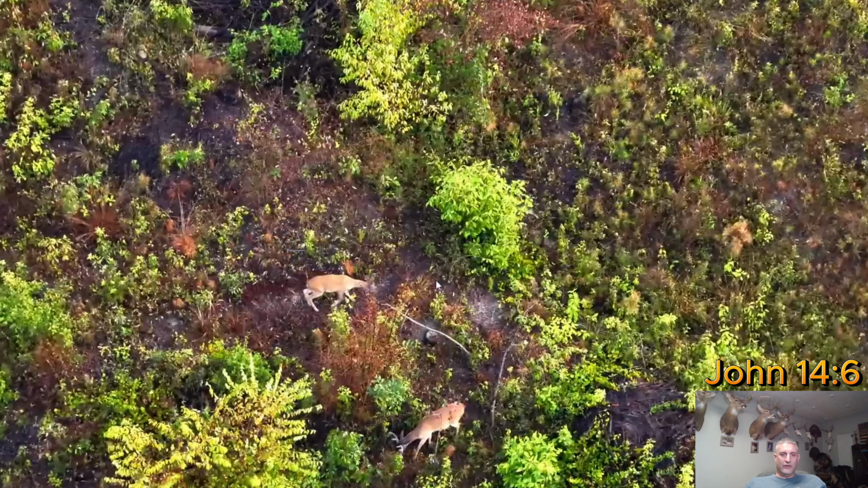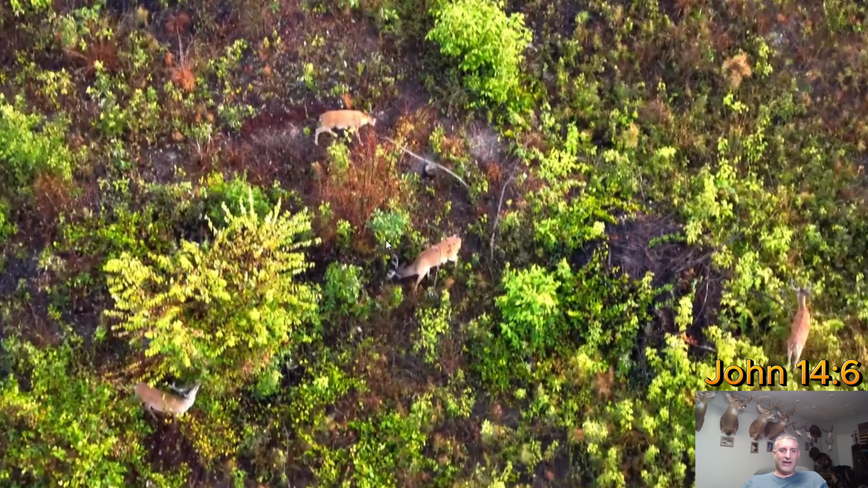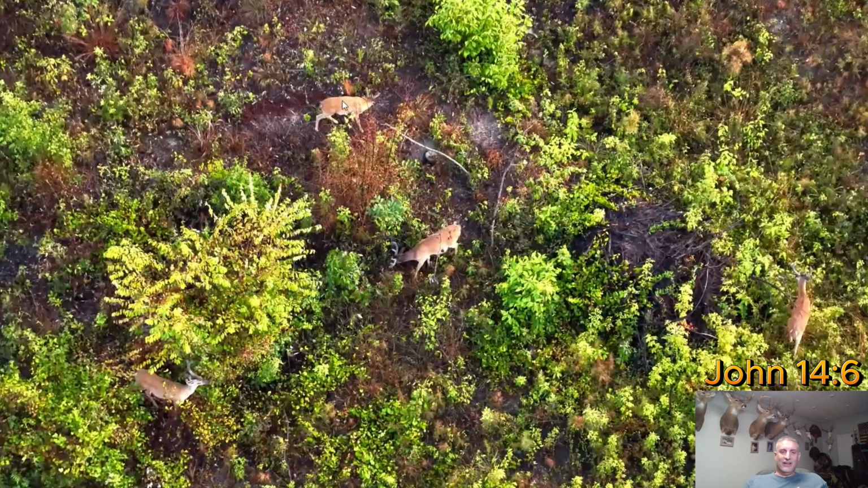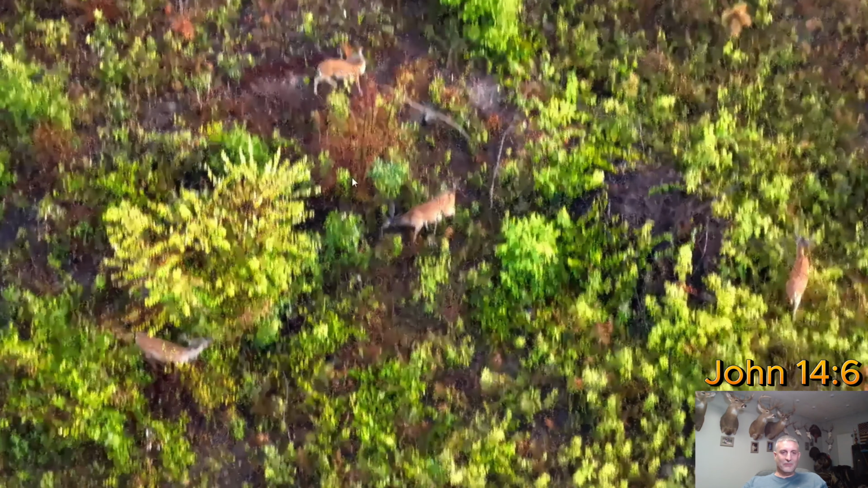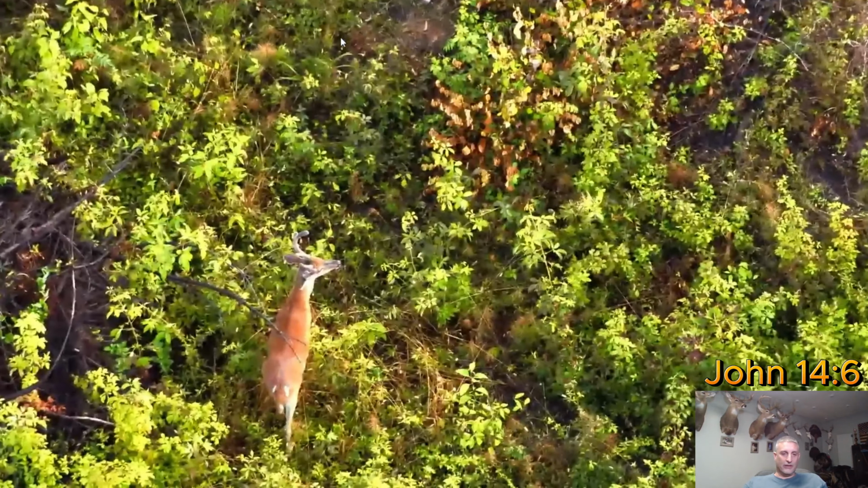Oh, see a little deer run off. I wonder if he got on a snake just then. You saw he kind of just jumped back. This deer right here, he acted like, I don't know if there's a rattlesnake over there or something, but yeah, he's looking back at it. Something spooked him over there. I don't know. He was a little freaked out. I know I would have. That's how I would have jumped if I would have got near a rattlesnake.